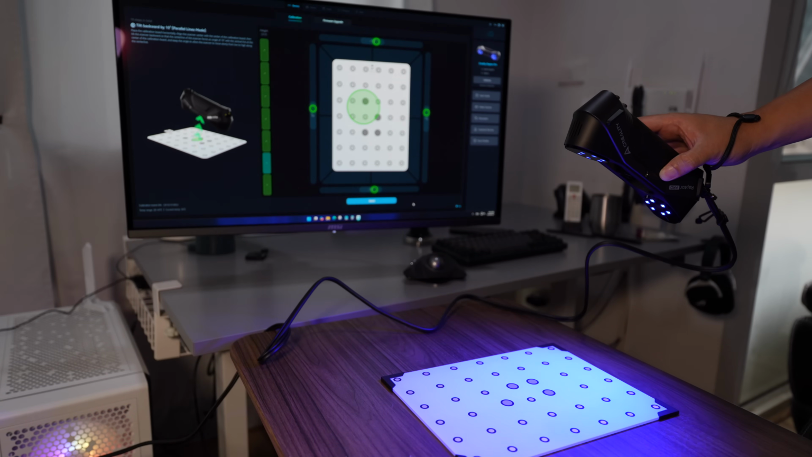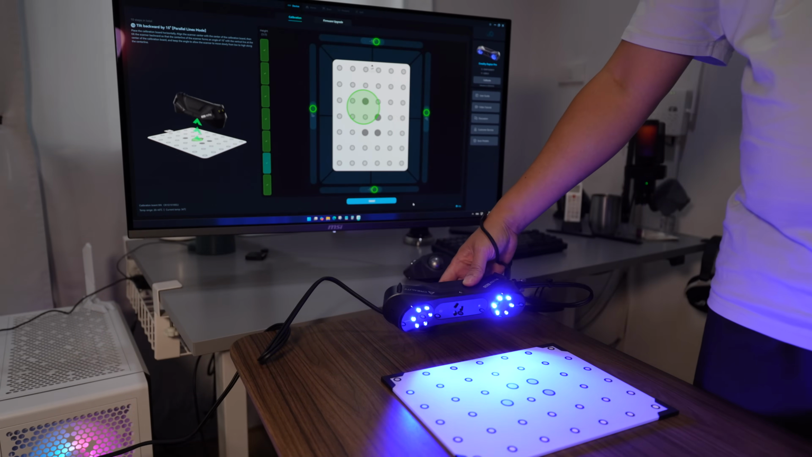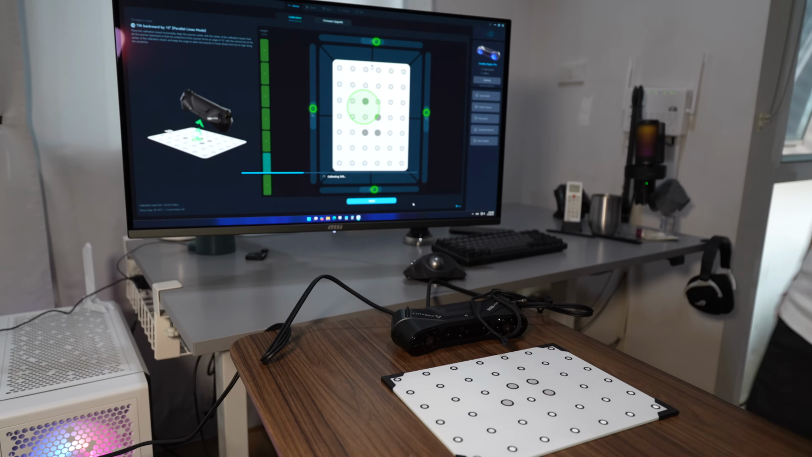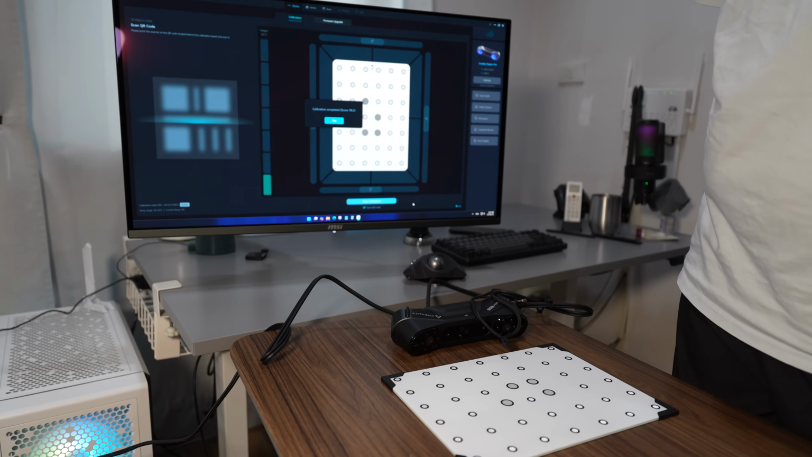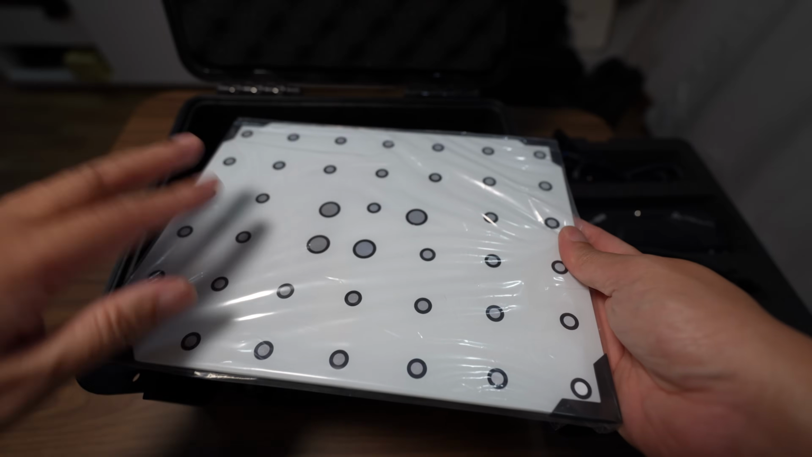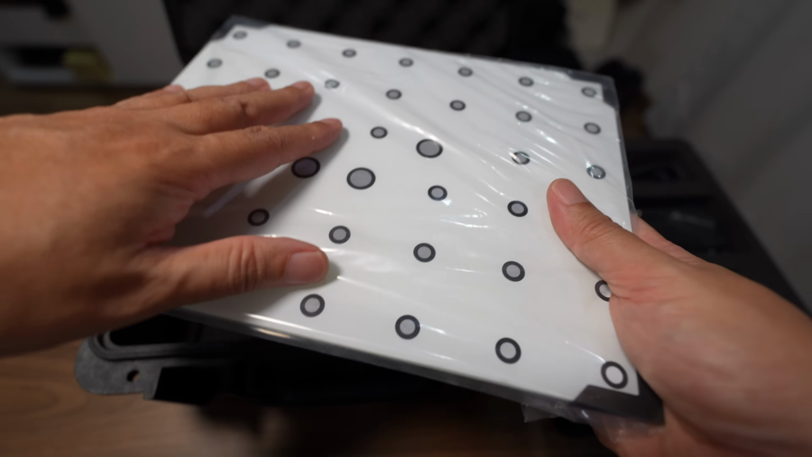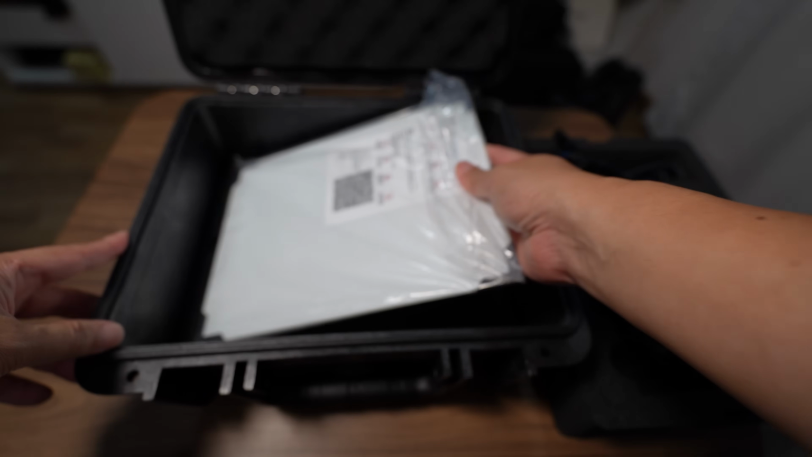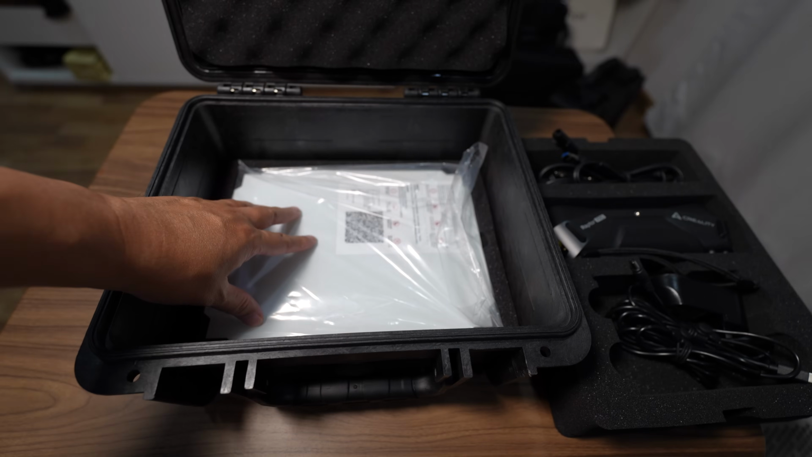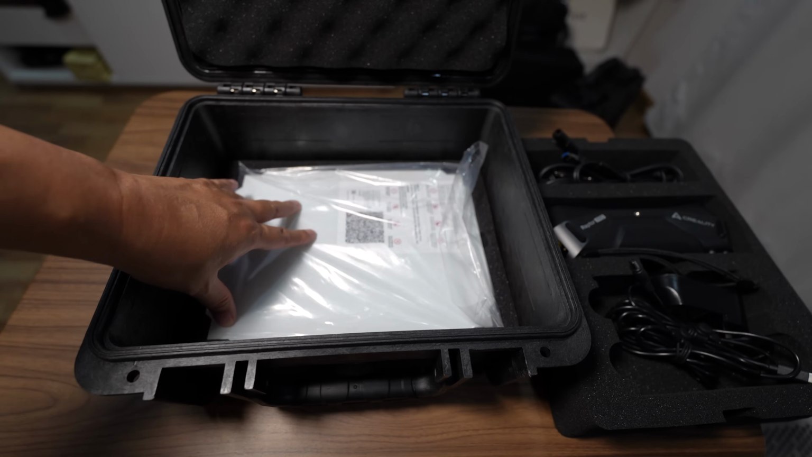So this is done. Wait for it to process the data. Now I get a score of 98.2. You need to be careful when you keep it. Put it in the original plastic bag so you won't scratch the markers here, and when you store it, face it down like this so the sticker markers won't be easily scratched if there is some accident.